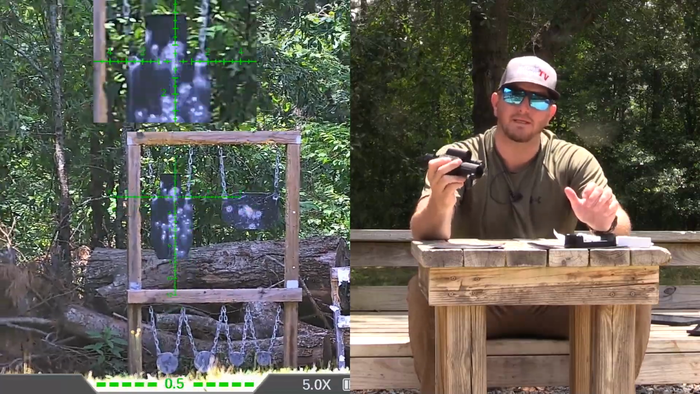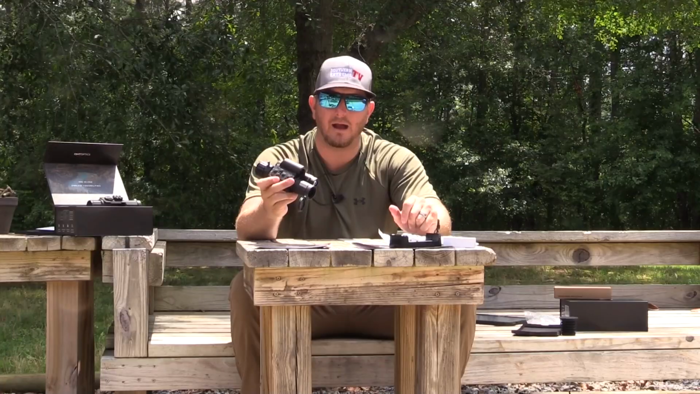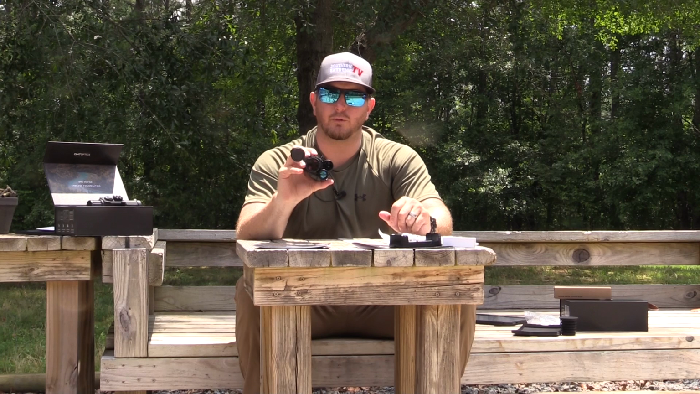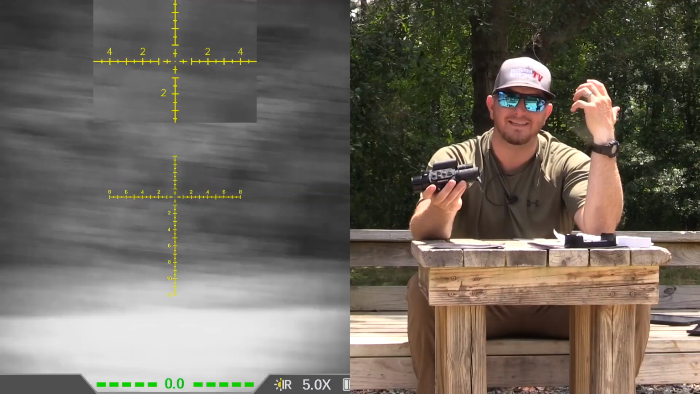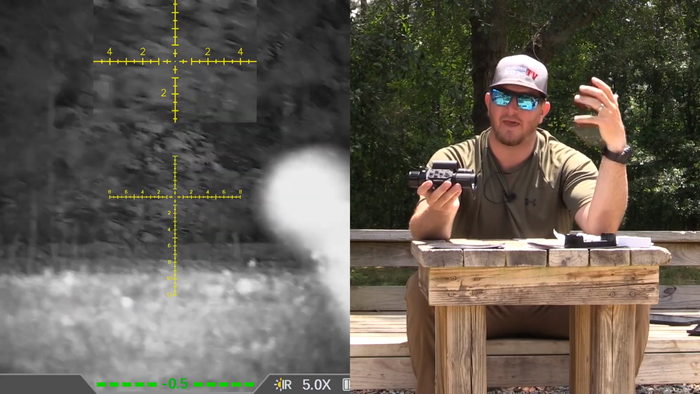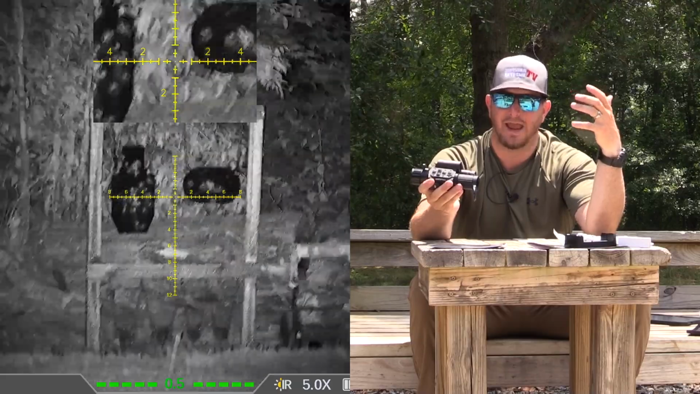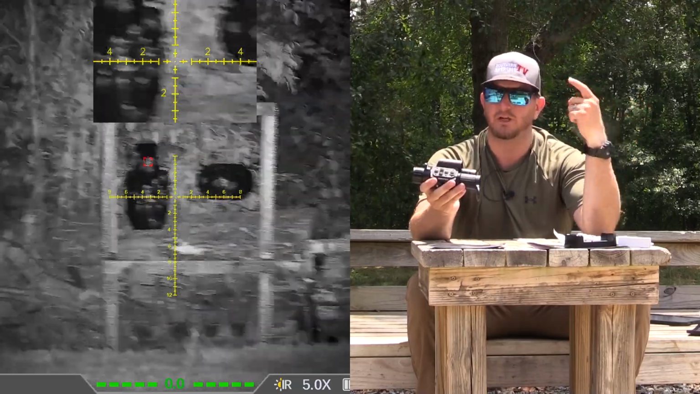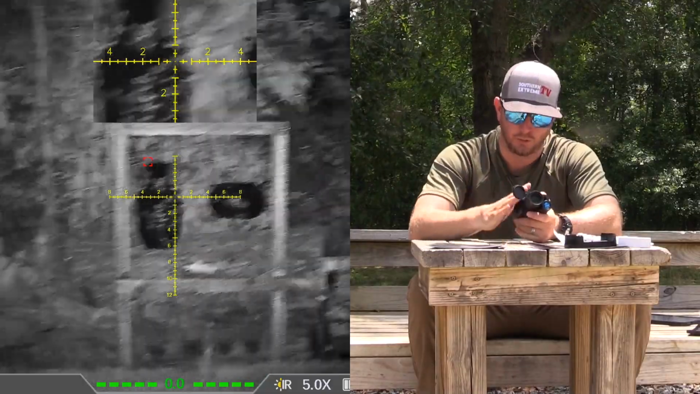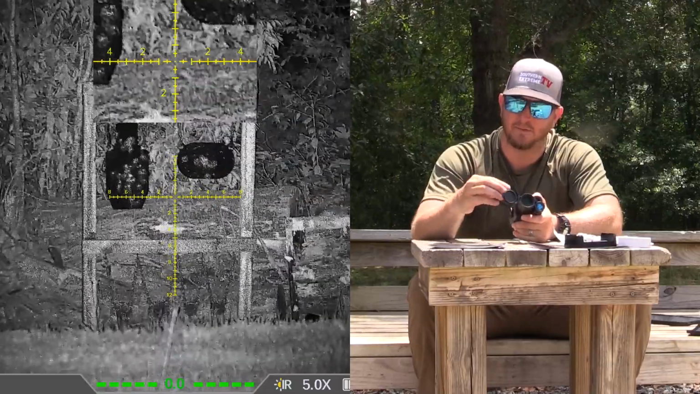That's a very big deal because it allows you to change that reticle on the fly, whereas a lot of optics out there on the market are going to require you to go through a very deep menu list to find that reticle color change, and a lot of times it's too much of a hassle, especially in the heat of the moment, to go through there and make that change when you're in the actual field. So kudos to the ability and the simplicity of the button layout.